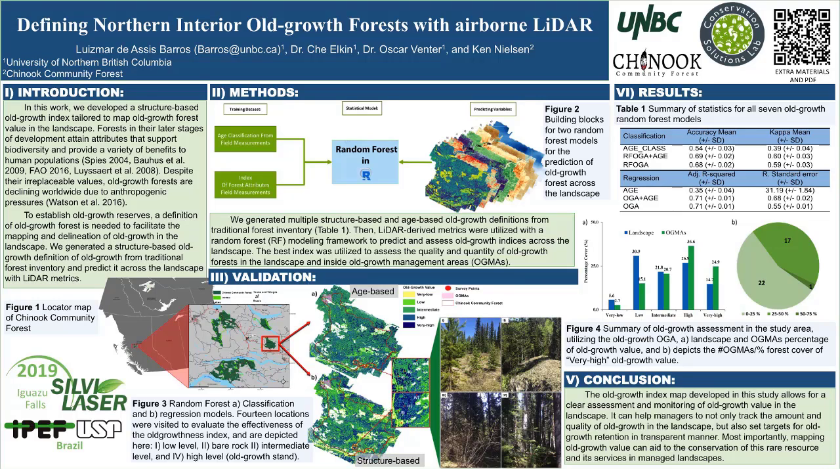Using this model, we found that 14.7% of the study area is covered by forests with high old growth values. Inside the currently designated OGMAs, the old growth cover is 24.9%, indicating that OGMAs are retaining forests with some high old growth value. However, only 2.5% of the OGMAs have more than 50% of their area covered by forests with high old growth value.